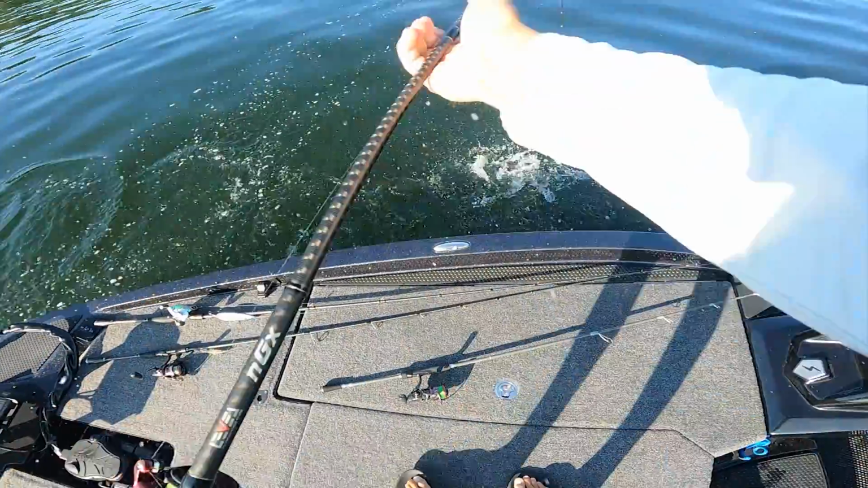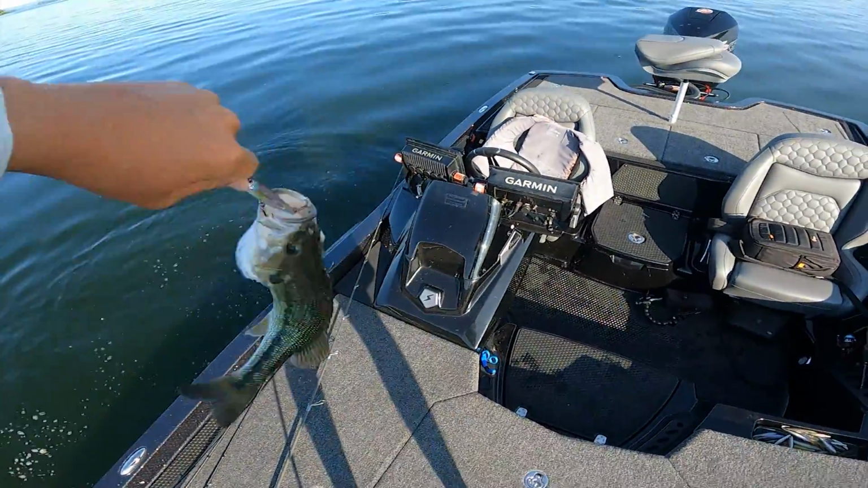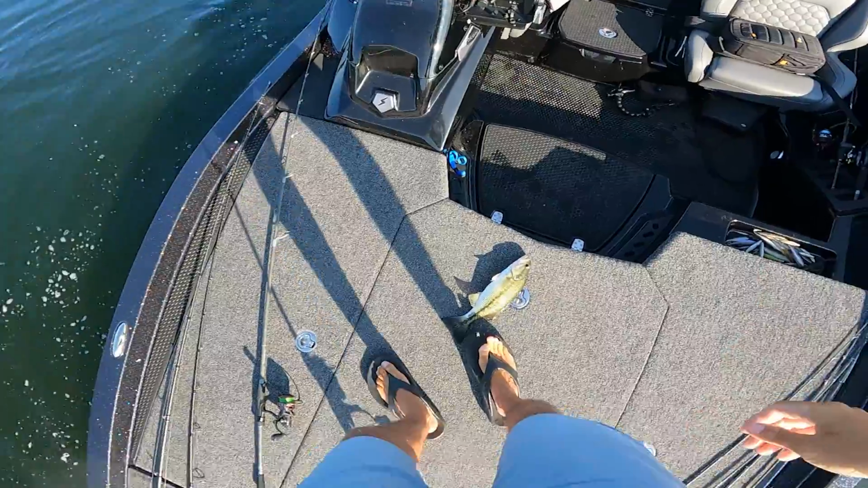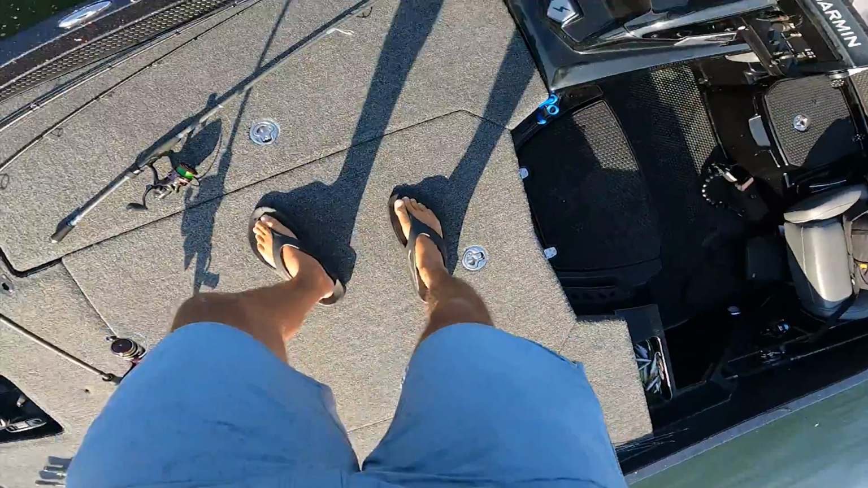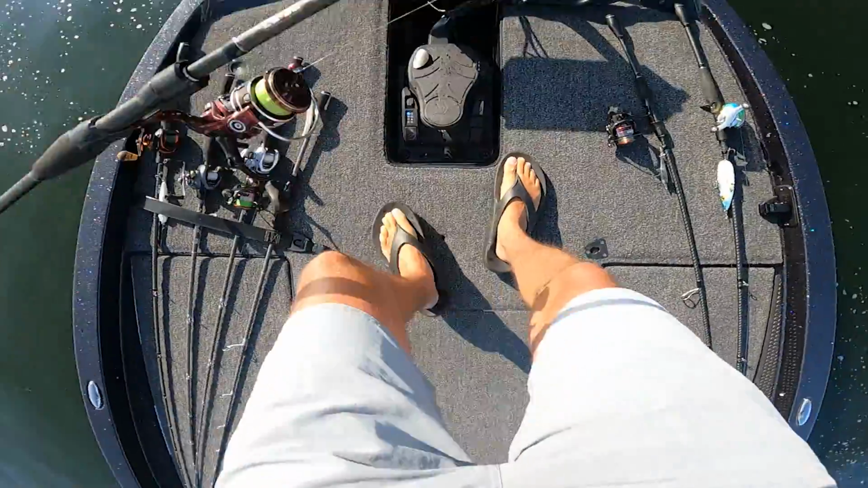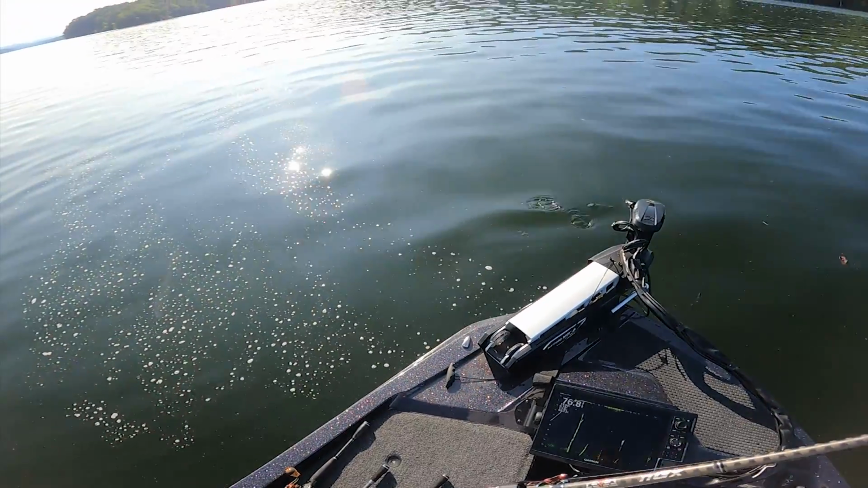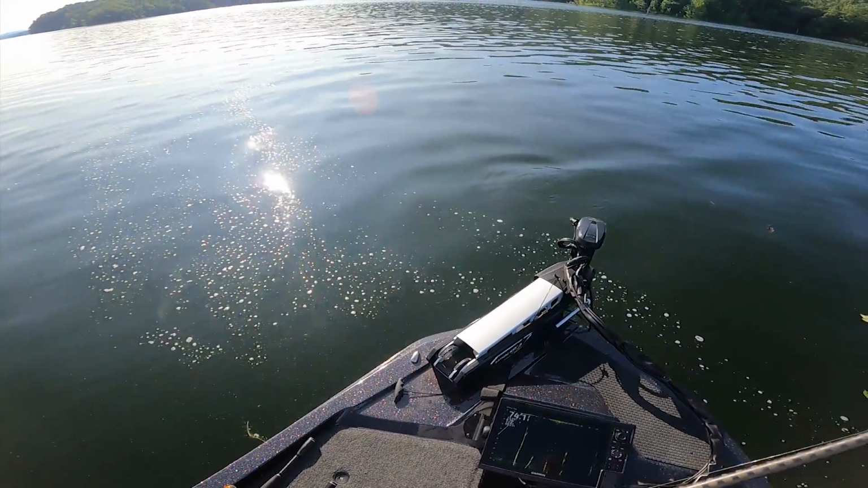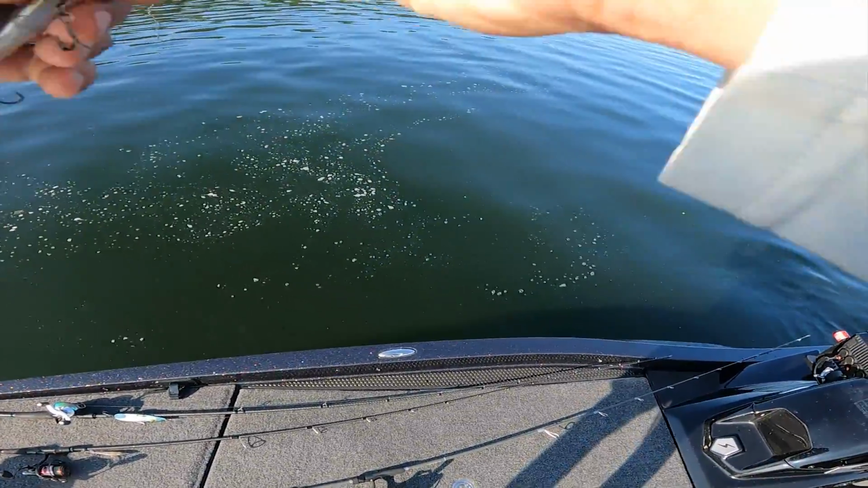I'm gonna have to jack this up and not catch one here. Dude, little guy, chill. I'm gonna have to jack this up and not even catch one here. I had to jack my bait up.